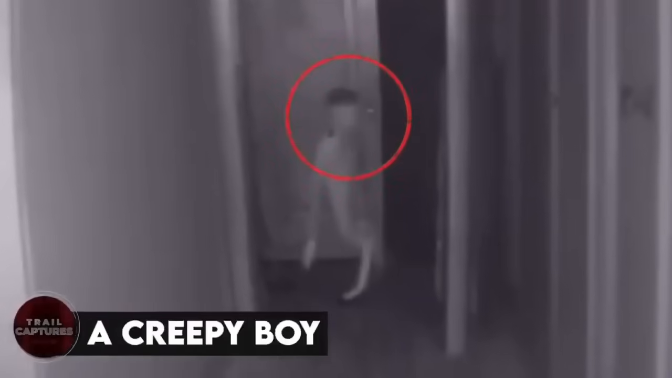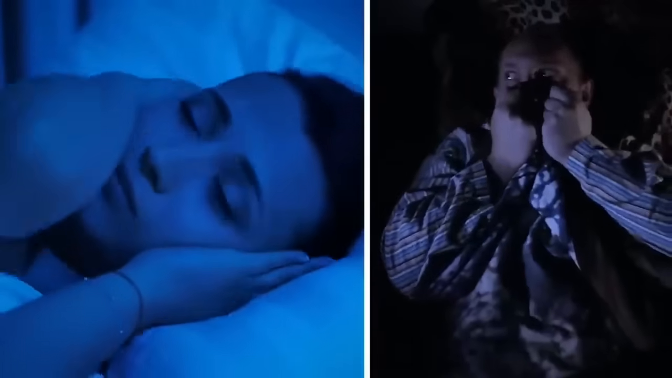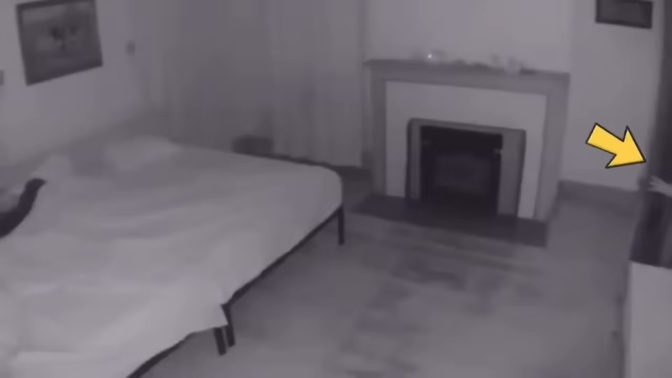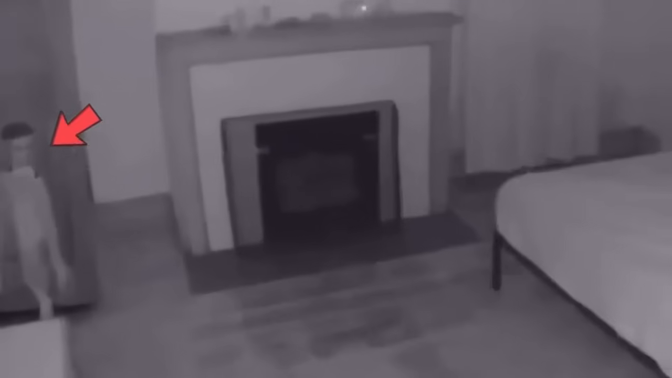A creepy doll. A couple had been hearing scary noises from the house every night, so they decided to install Ring cameras everywhere. And one night, they recorded this, a creepy doll walking around in the hallway, and then in the bedroom as well. The doll's arms moved in the creepiest way possible, and the video ended with the doll entering the bedroom and kind of sensing the camera. What happened afterward? Nobody knows.